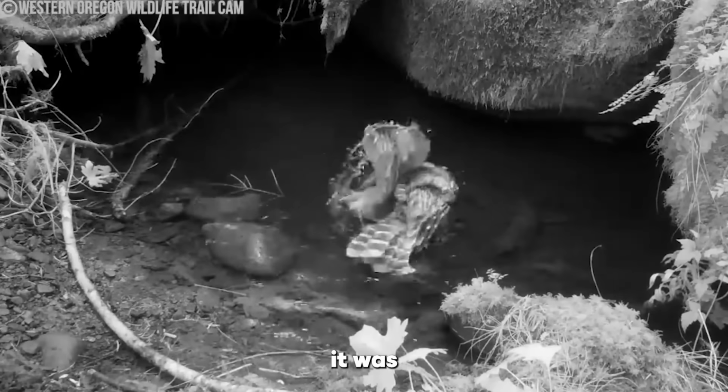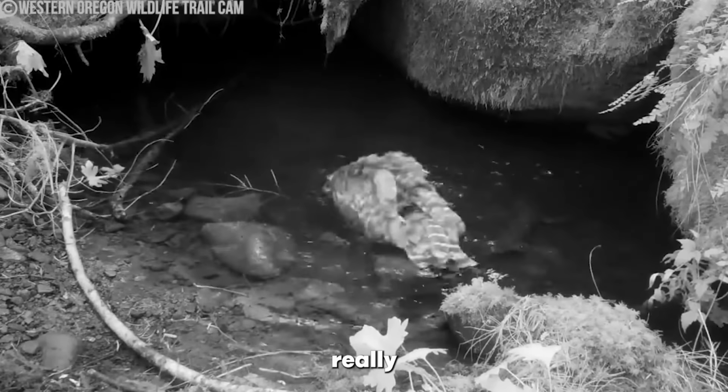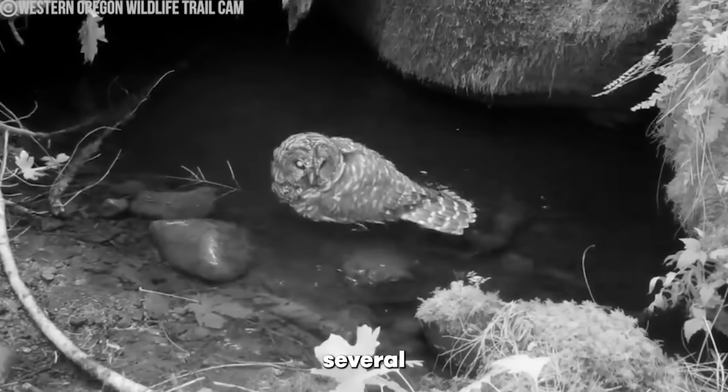This would have been normal if it was just here for a dip. However, as it turns out, this particular barred owl really loves this spot. So much so that it visits the same body of water several times a day.